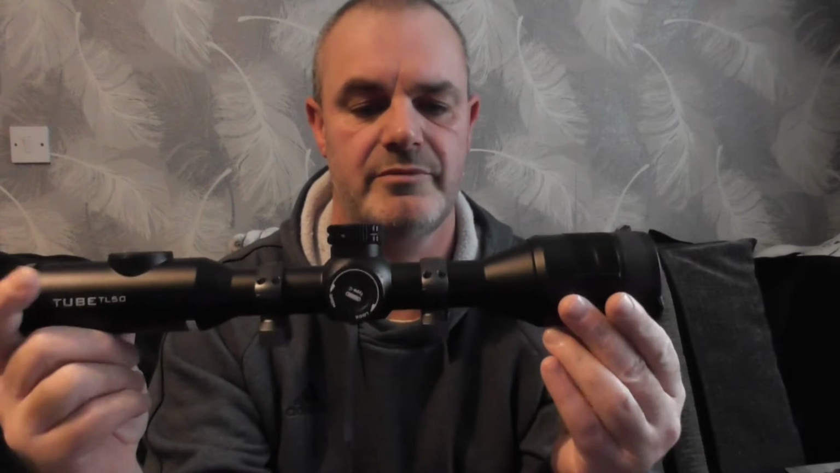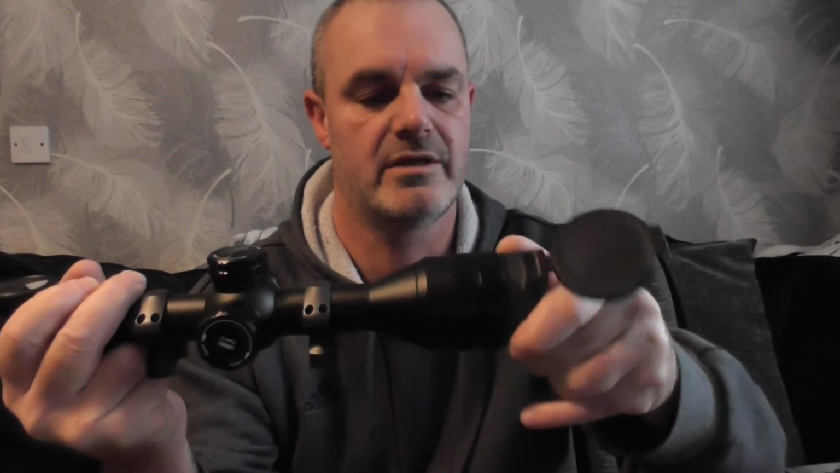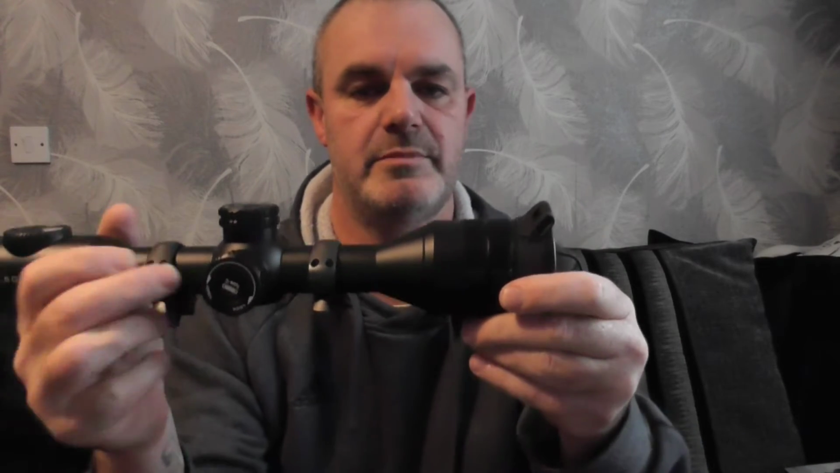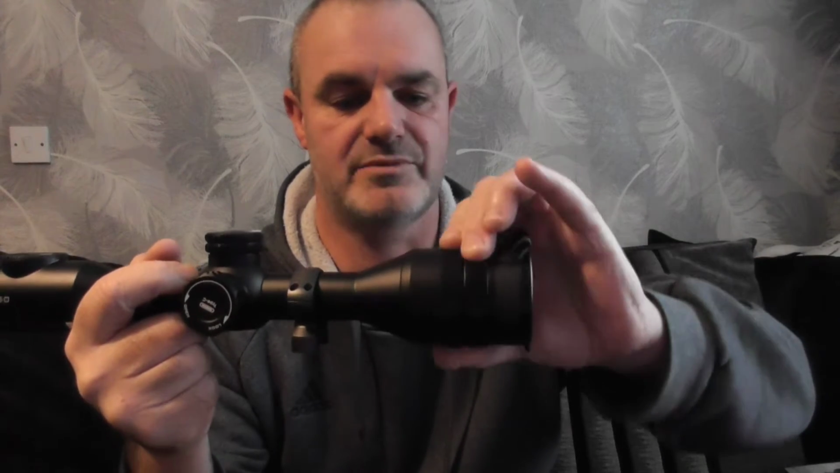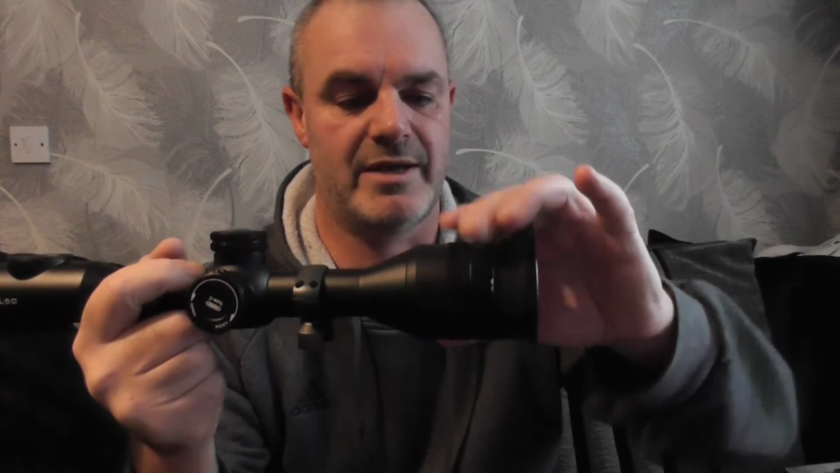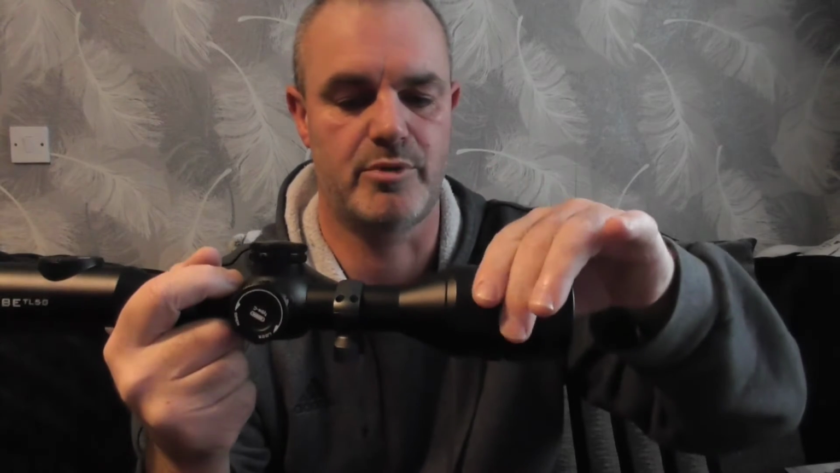Okay, so I'll just run through some of the features of the scope itself. Starting at the front, it's got a nice flip up lens cover. You can move it round to wherever you want. That's covering a 50mm objective lens, and the focus ring for the lens, absolutely brilliant. No problems with that whatsoever. It's got a real nice grip on there, so if you're using gloves, you'll have no problem using that at all.